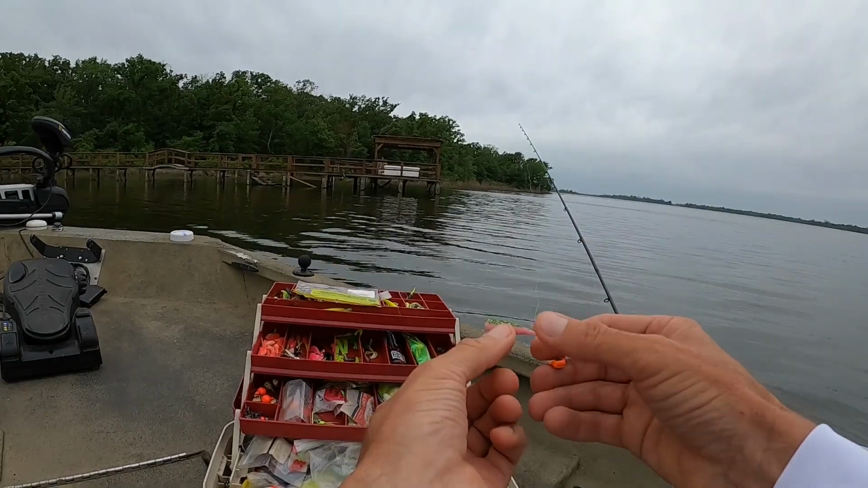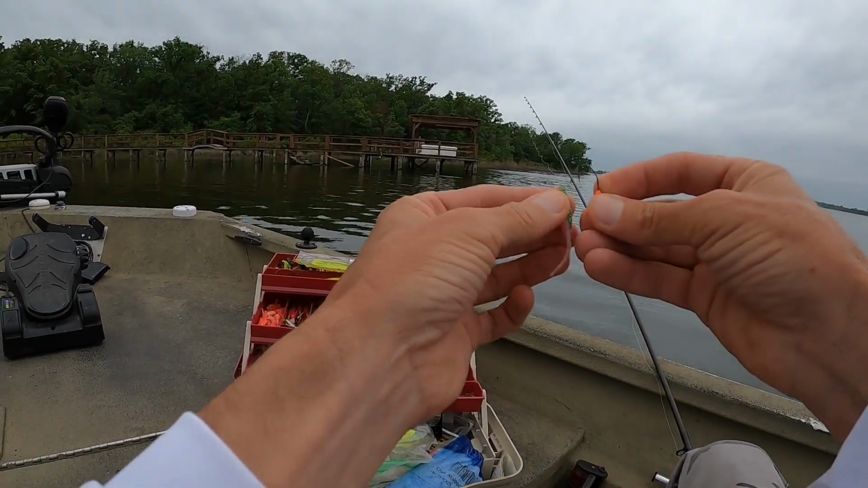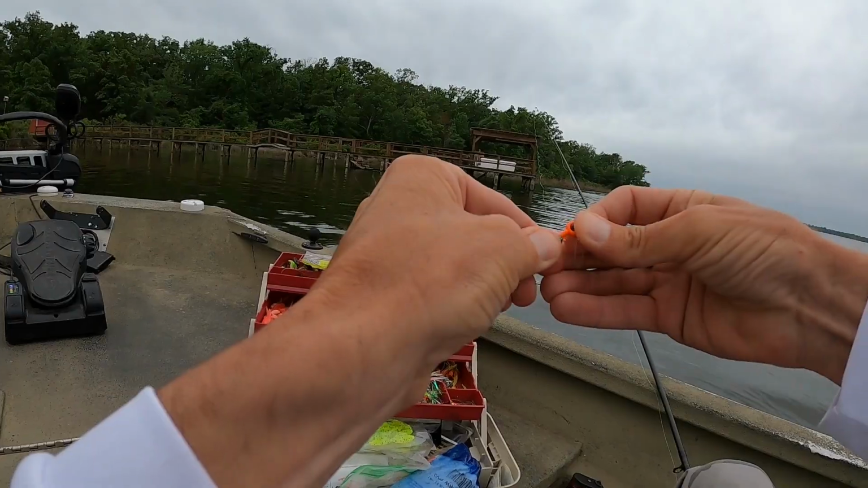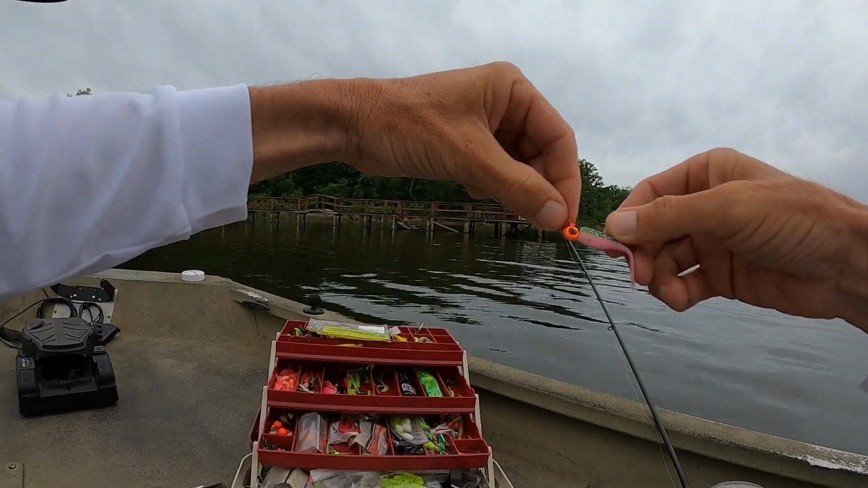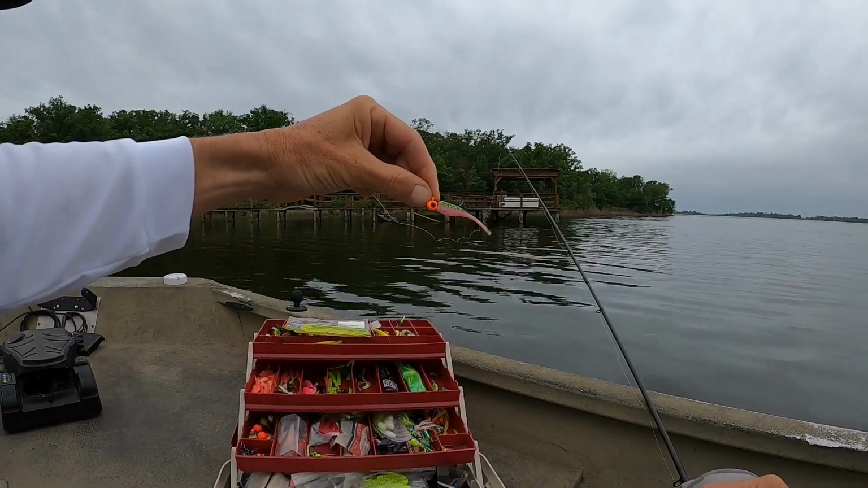I think I'm going to put this pink and green one right here on that orange head. That ought to make a good combination. We'll start out with that. I don't know that I've ever used these colors together before, so we'll see how they like it. Doesn't look too bad, does it? Let's get out there and get started.